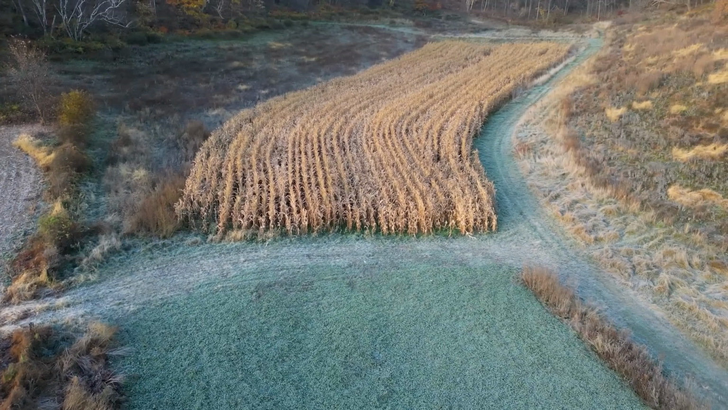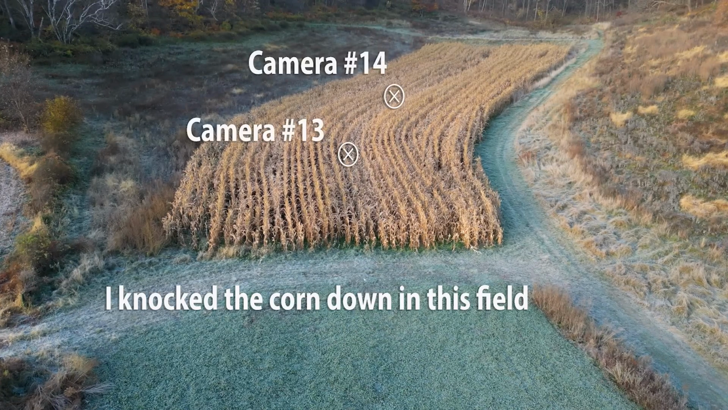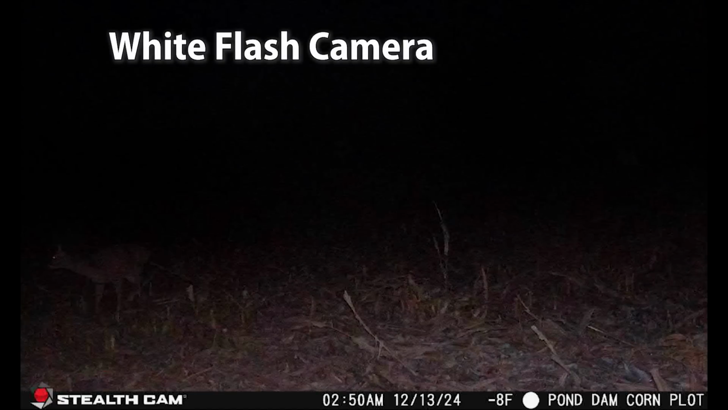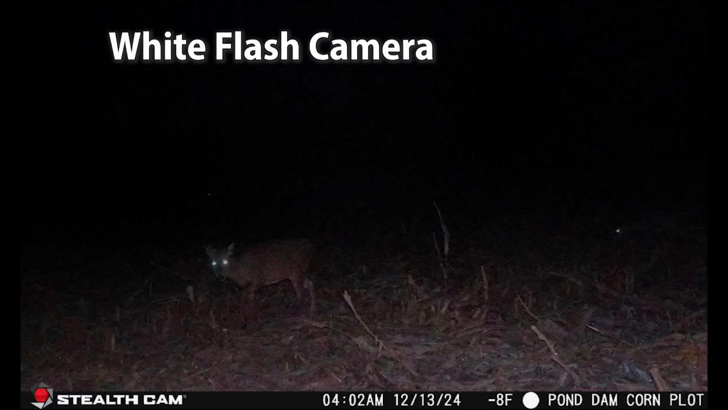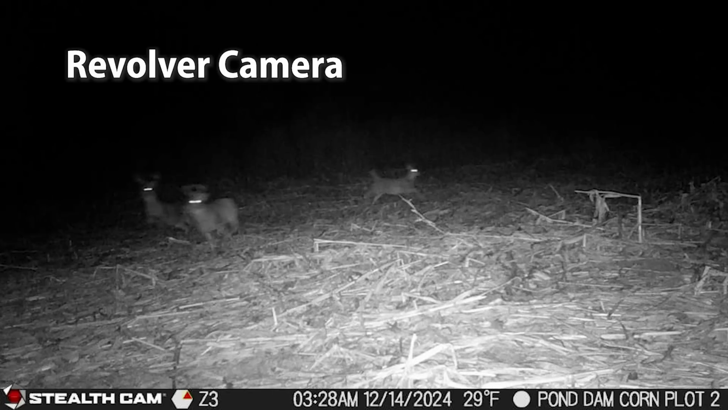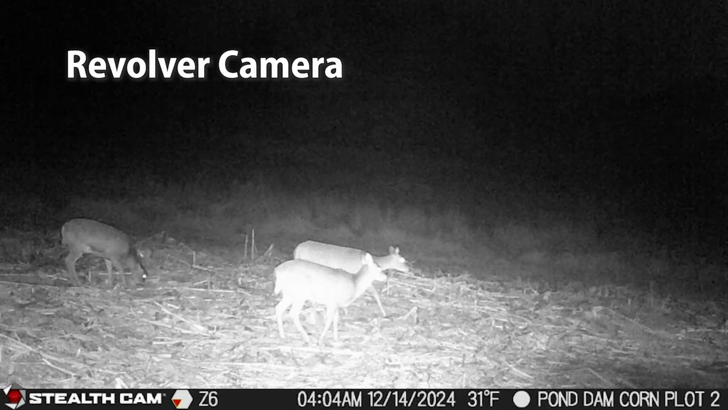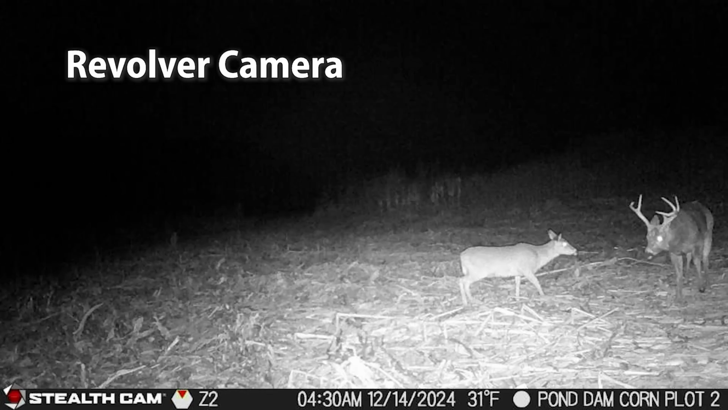These next two cameras are also located on corn. One of them is a white flash camera, and the other one is one of the revolvers. They're not too far apart, but you'll notice that I didn't get hardly any photos on the white flash camera, and I think it's because it just doesn't have the range capability that the other style has. It can only penetrate so far with the flash. It takes really nice, sharp, pretty photos when the range is fairly short, like on a trail or over a scrape or something like that.